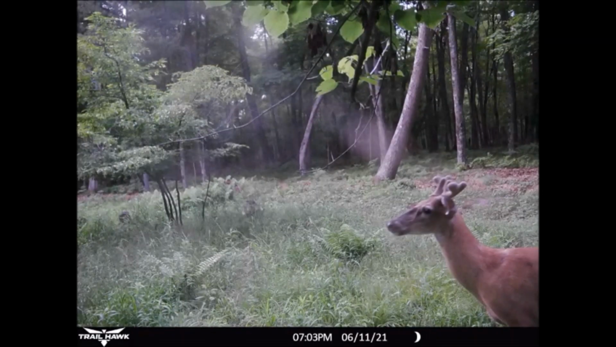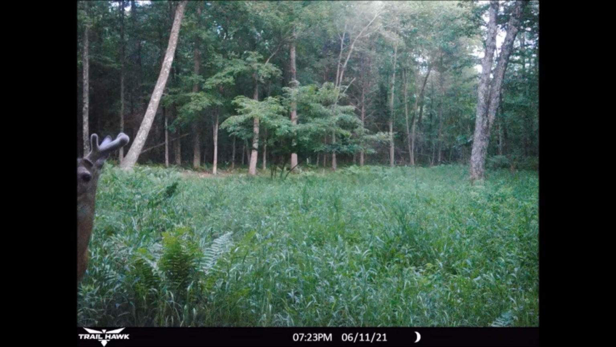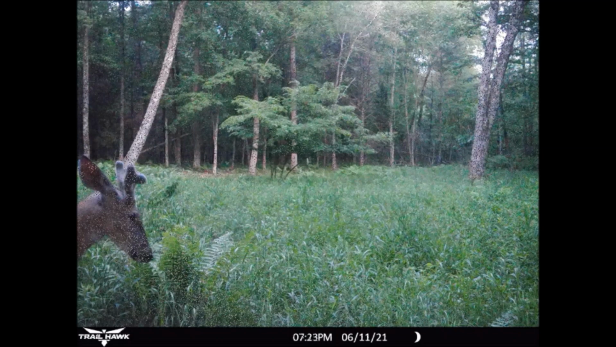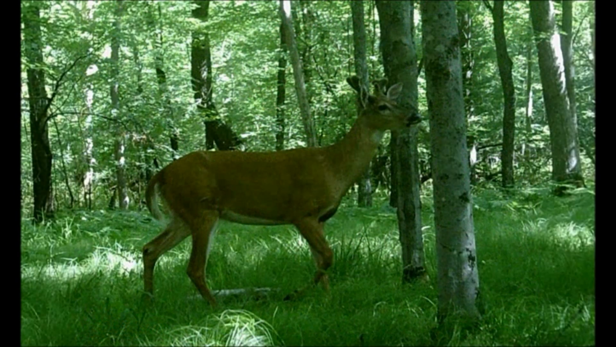Now, 3 days later, on the morning of the 11th, that thick 6-pointer showed up on the food plot trail cams. And he was playing a little hide and seek with the trail cam on the west end of the food plot. Now, he showed up later that day again in the food plot at dusk around 8 p.m. On the 14th of June, our thick-racked 6-pointer showed up on the trail east of the food plot.